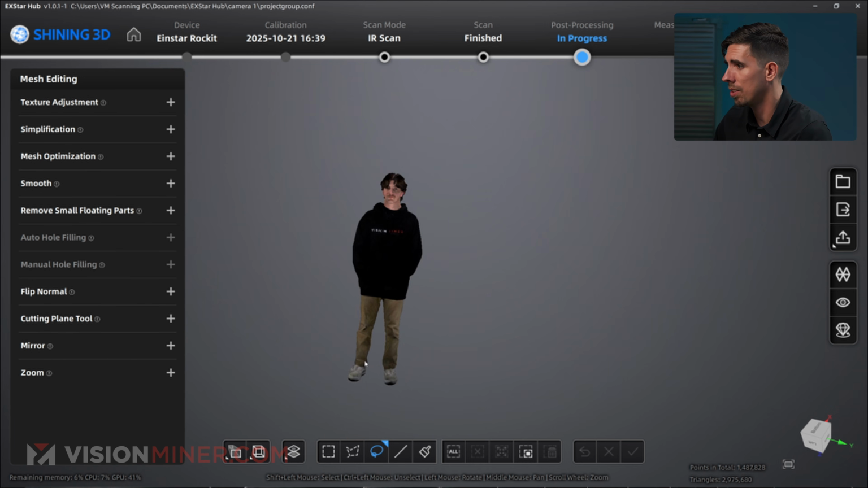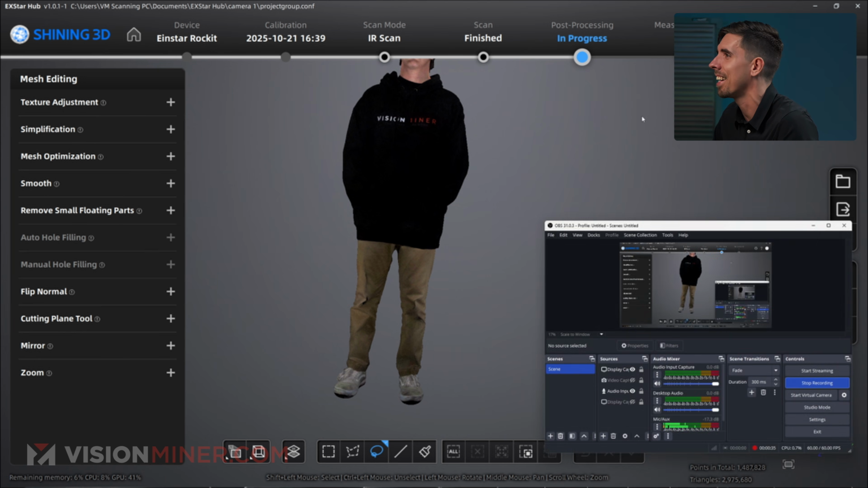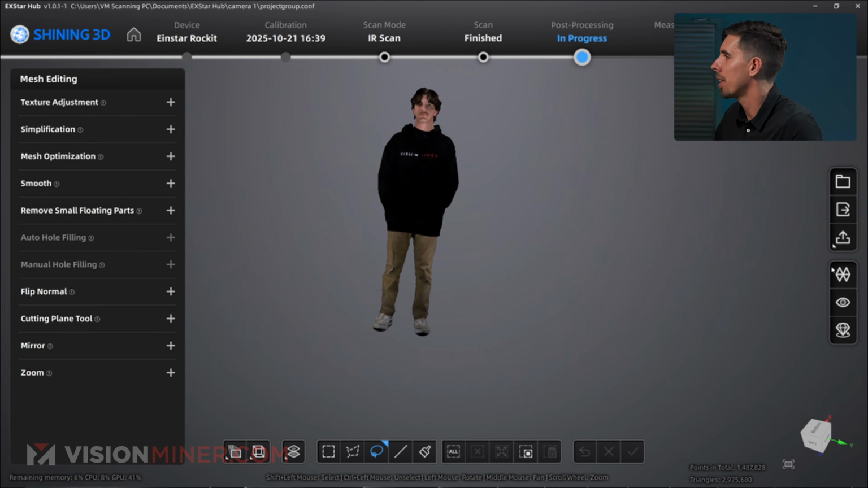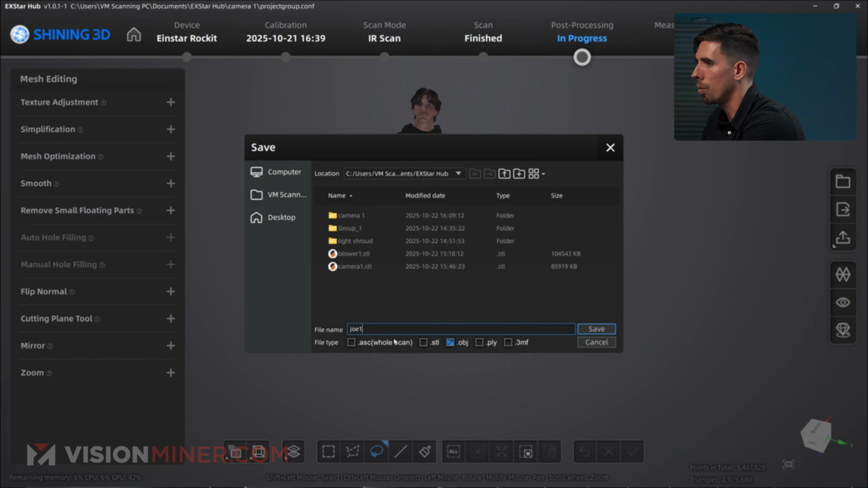So this is now going to the print department so that we can print miniatures and hide them in random places to freak people out. Anyway, just kidding, not really. Actually, we're gonna do that. So I'm gonna do that anyway. Very good. I will export this, save locally, Joe 1.